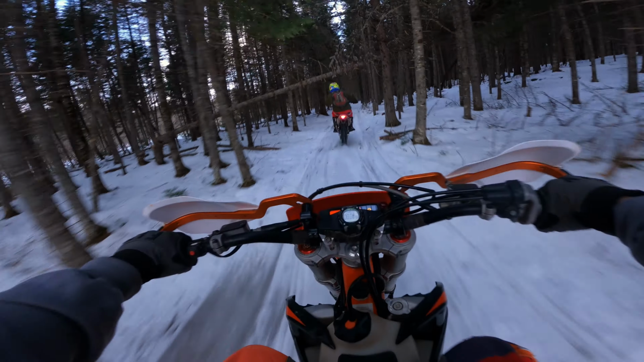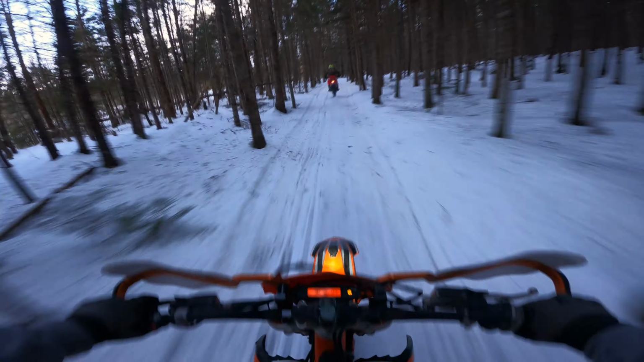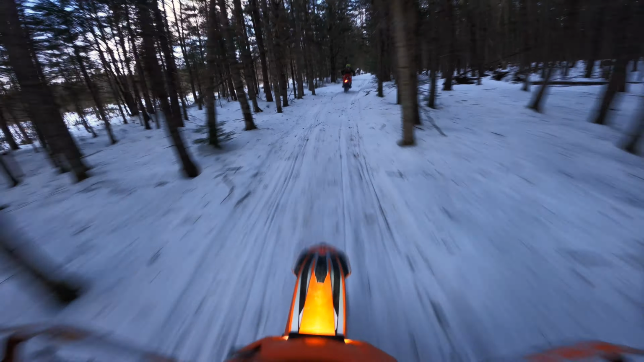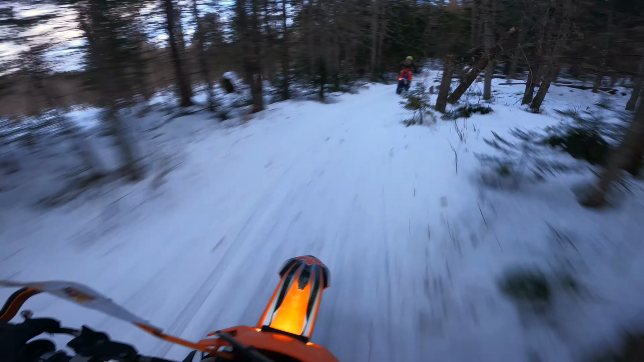So today's ride is about getting out and doing some night riding. It doesn't look like night right now, but it will. Don't worry, it's coming. Just like all those broken New Year's resolutions. Night is gonna come, and so are they.